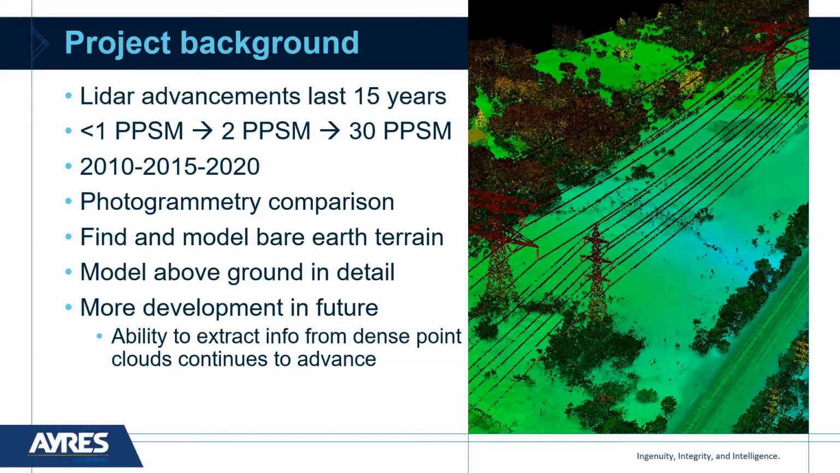And really, with those 1 point per square meter projects 10 years ago, you're looking to take on the challenge of defining the ground, bare earth terrain, and looking at an alternate approach to a photogrammetric DTM compilation type project, where you can actually collect LiDAR data at a density on the ground where you could generate, let's say, 2 foot contours very accurately.